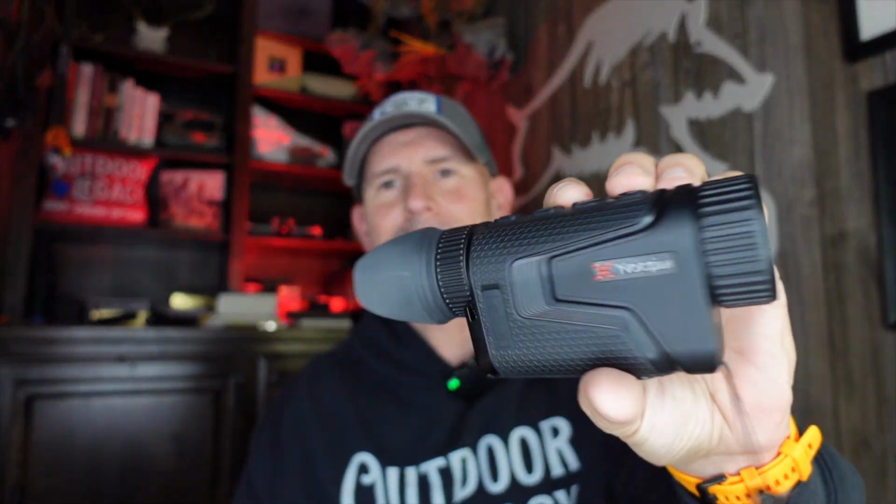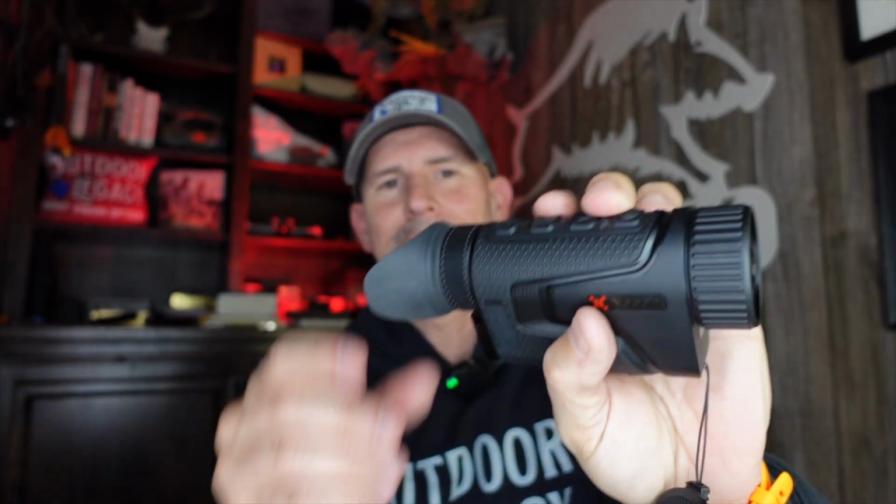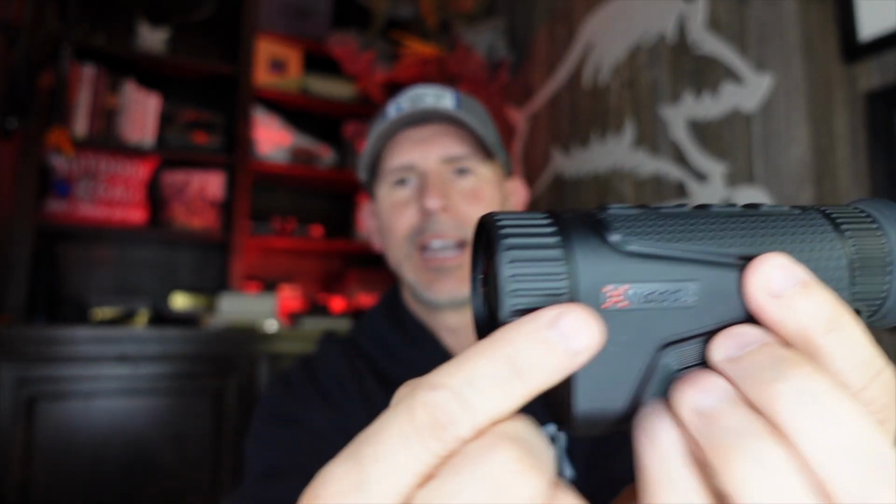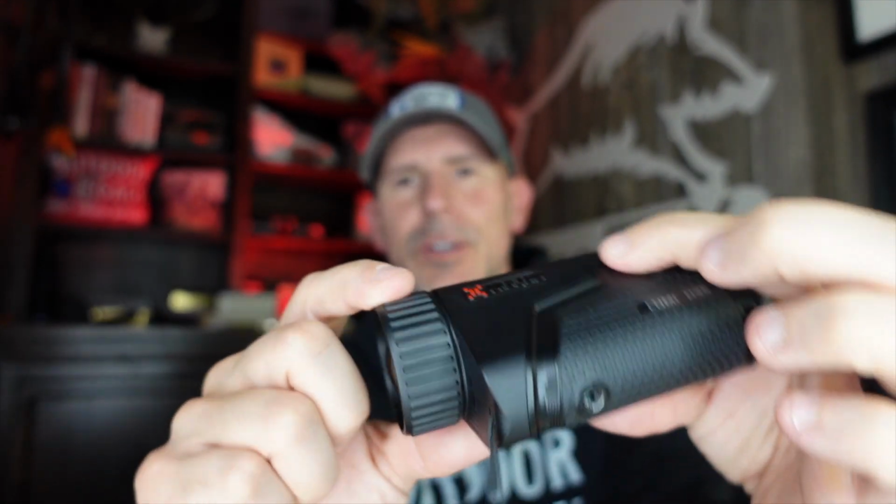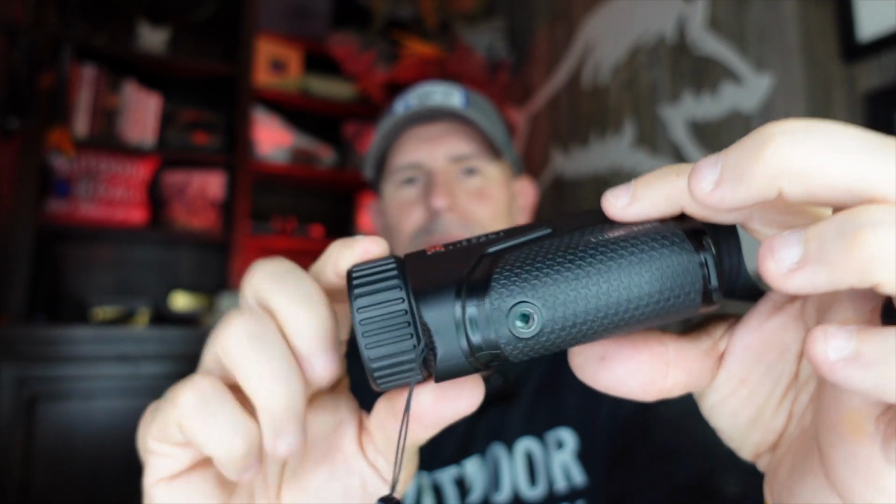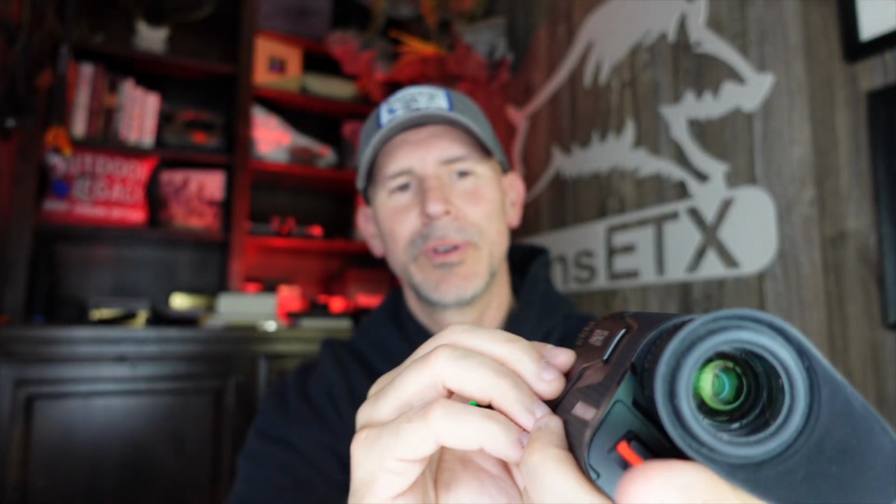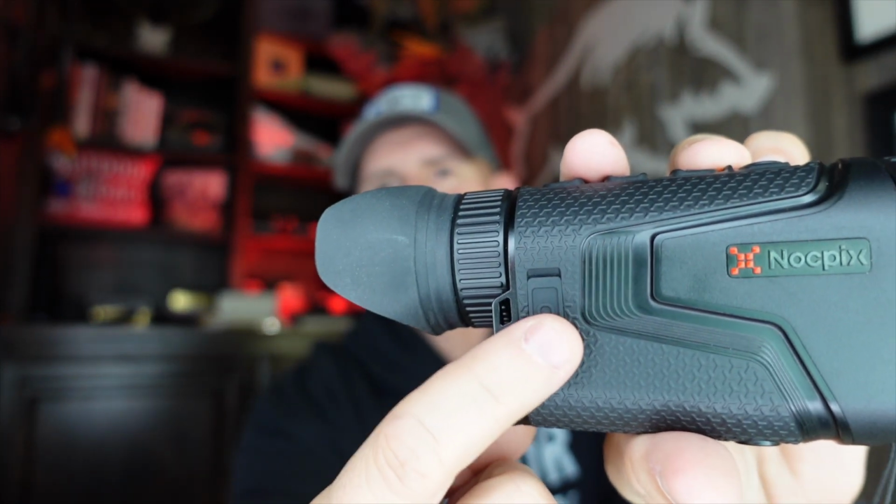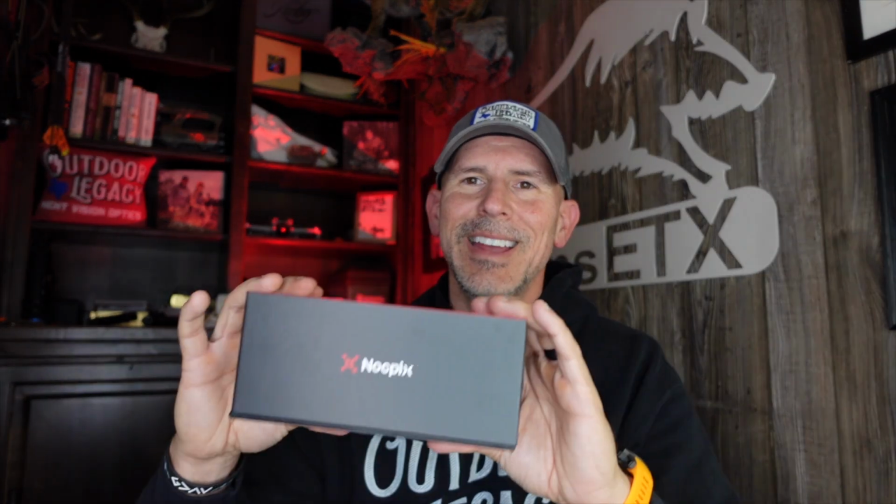Let me show you this thing. Super easy, not complicated. Eyepiece diopter focus here. You've got your objective lens focus here. I told you about the tripod port right there. I don't know if that's what they call it, port, whatever they call it. You got your USB-C plug outlet there. It does come with, well, look at this. Look how small the box is. It's a small box too.